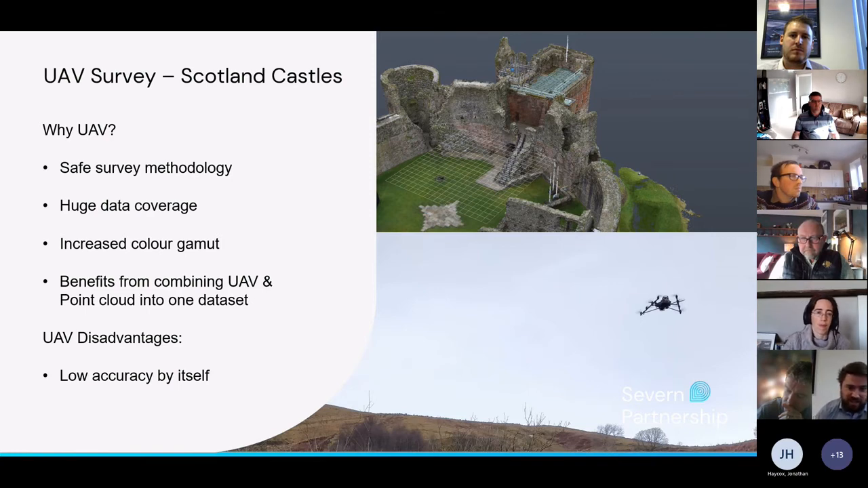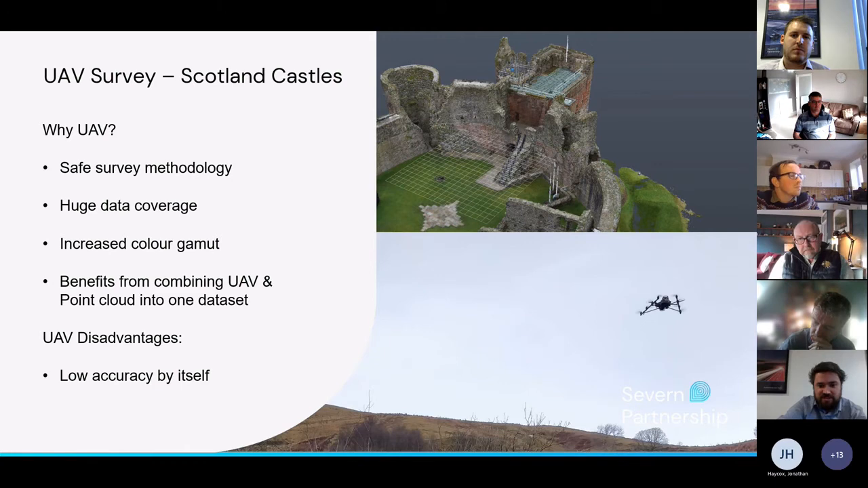One of the drawbacks of using UAV technology alone is that we would not pass the client's accuracy requirements. So combining the two was a great solution for us. And at the end of this, it made for a very, very pleasing data set.